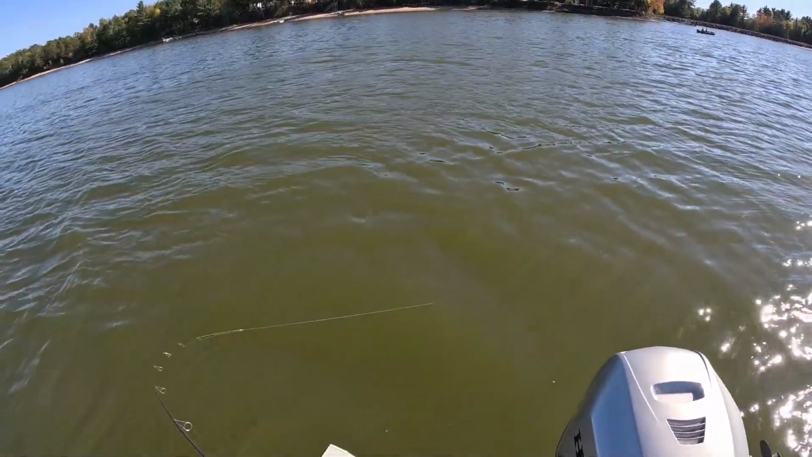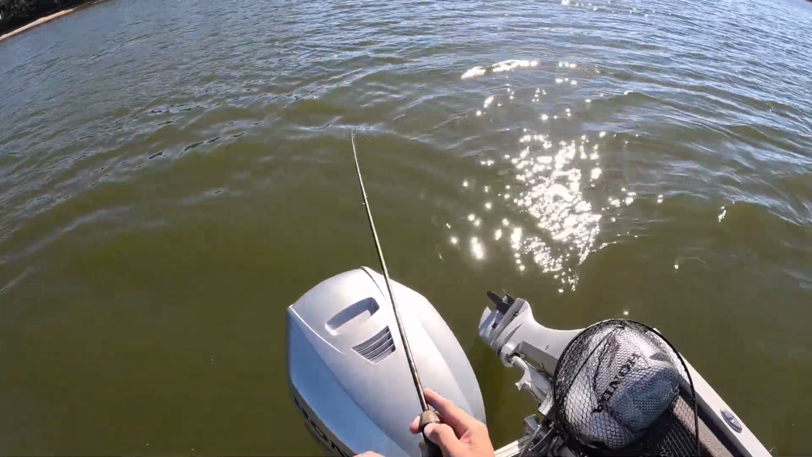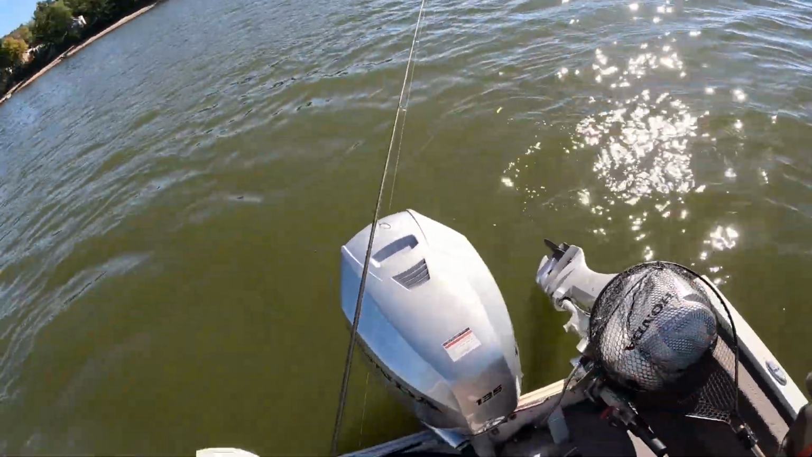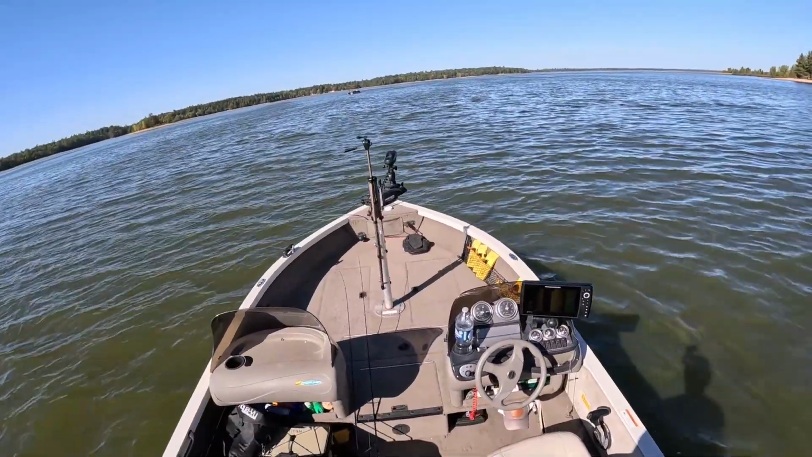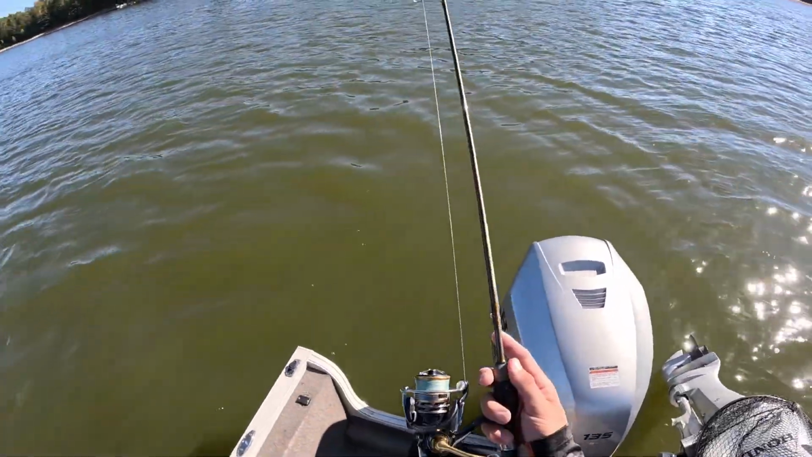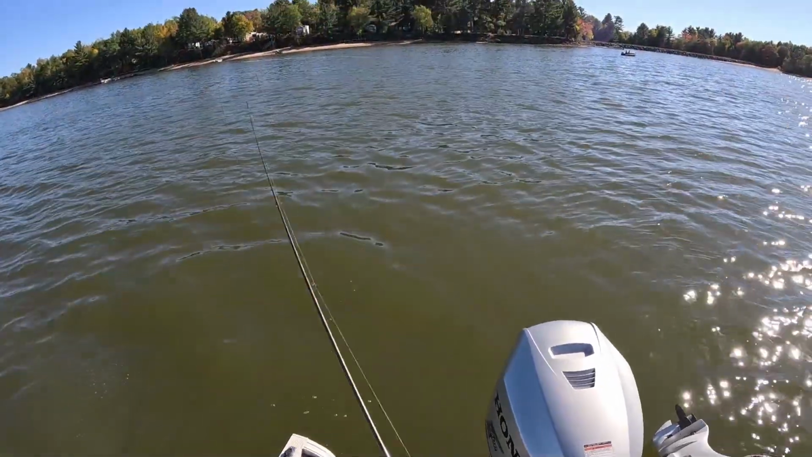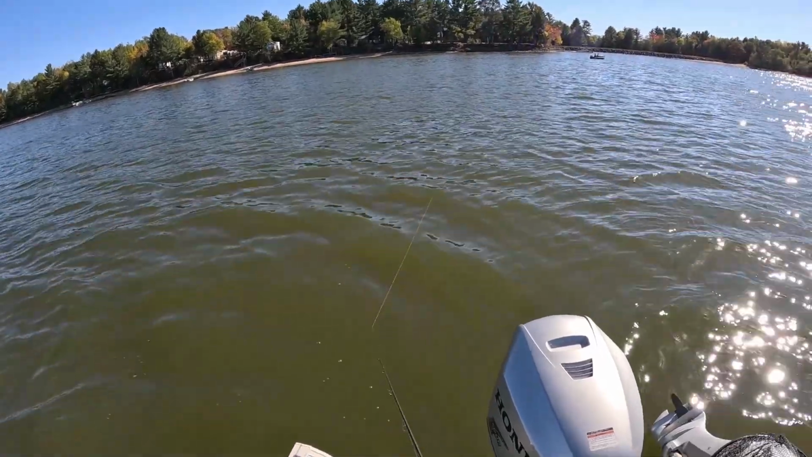Right there. That one hit it just on the straight retrieve, but oh, there it goes, right off at the back of the boat. So you guys can see the way I got my boat positioned here. I'm spot locked, so my boat is pointed straight into the wind here, and I'm pitching straight backwards. On this light line, this is 4-pound Fins braid on a 7-foot light power, extra fast action. Very important for these light baits to get that big whip in there to really cast them far.